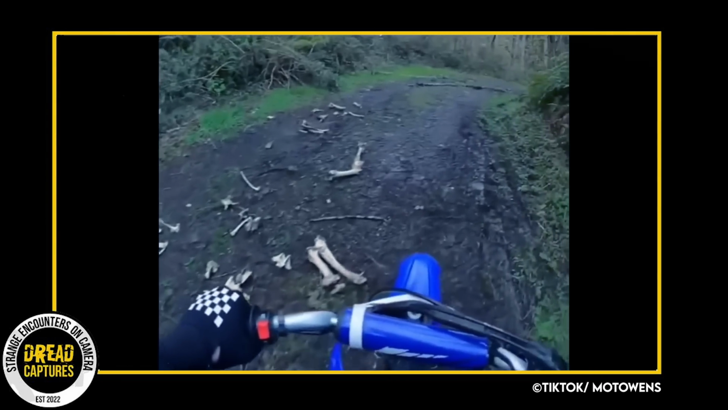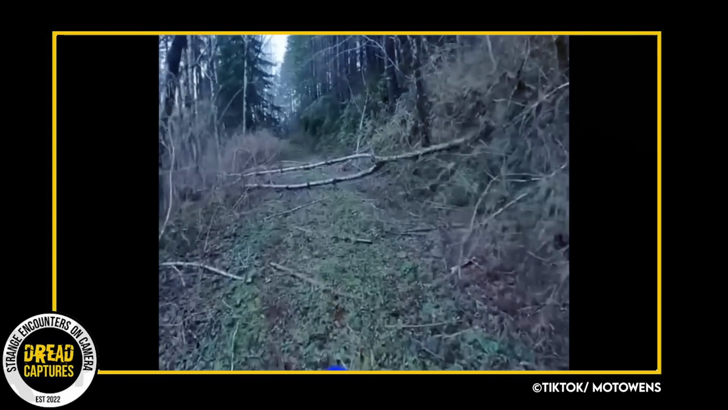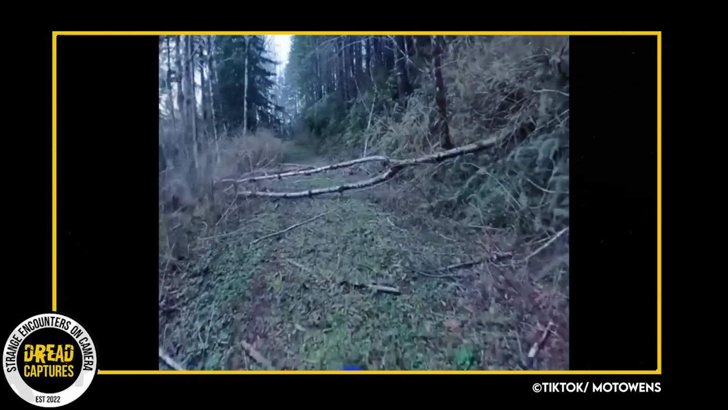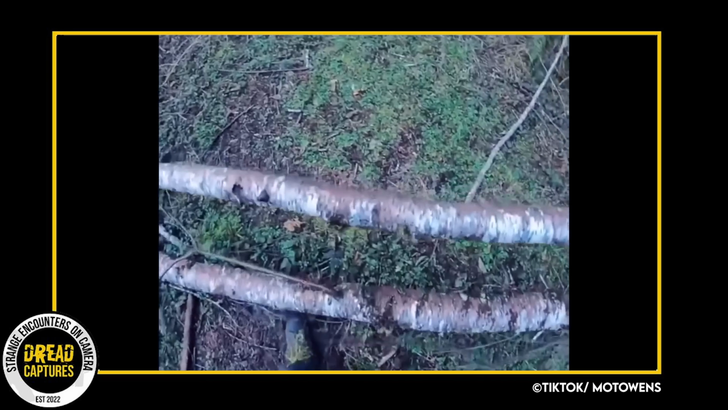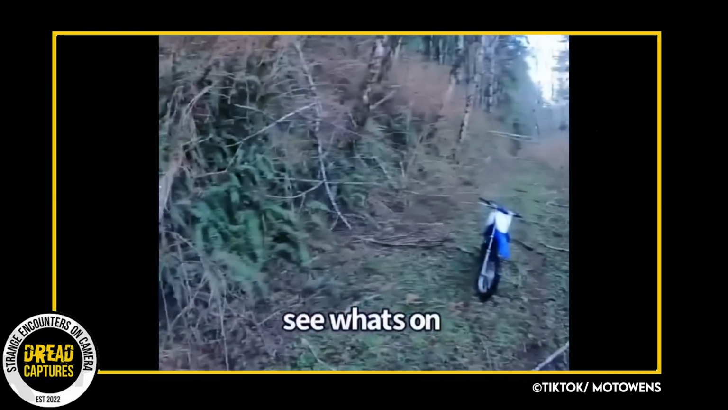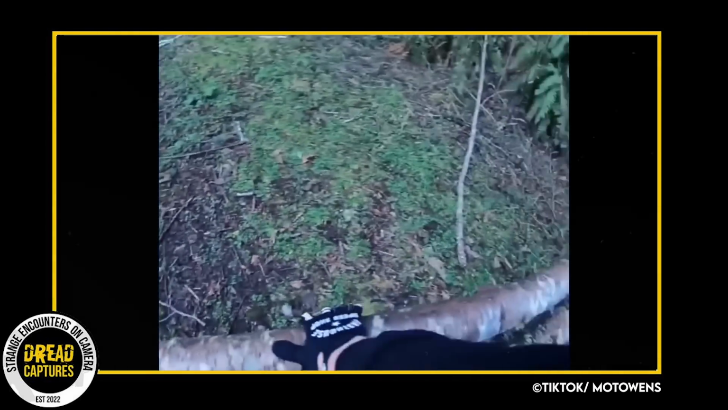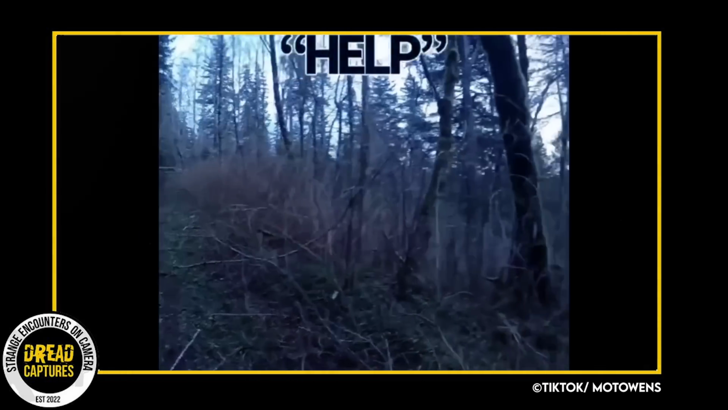Despite the bones, Owens continued along the trail until he encountered a fallen tree that was blocking his path. He got off his bike to move the tree, and at that moment, something pretty terrifying occurred. The voice sounds like it could be from a person, but it's not quite high enough to hear. You might need to slow it down a little bit or turn your speakers up really loud. Moto doesn't stick around to find out.